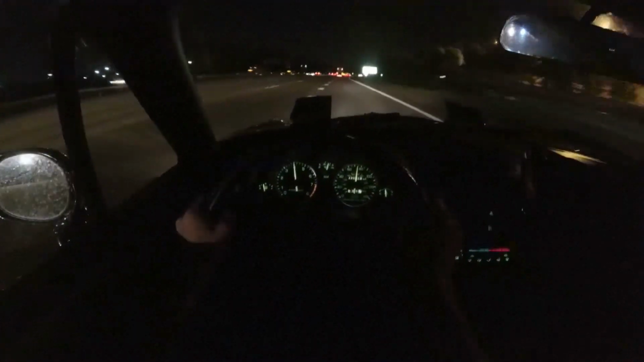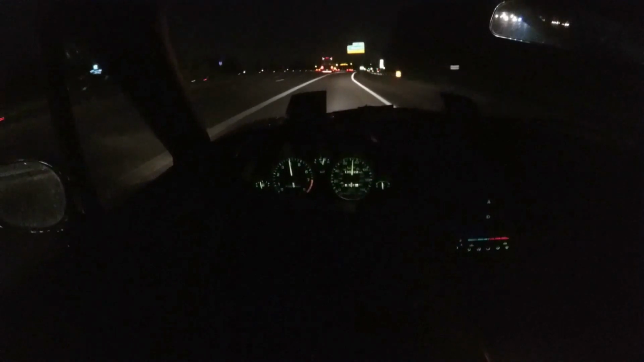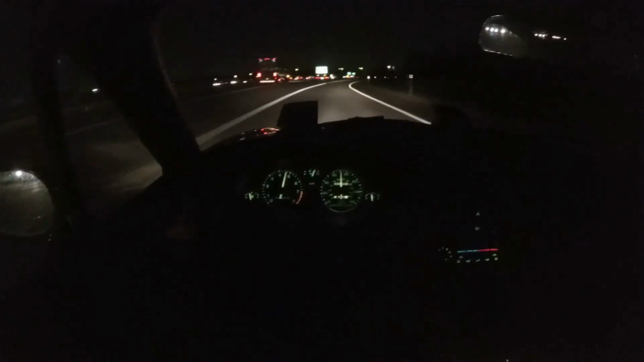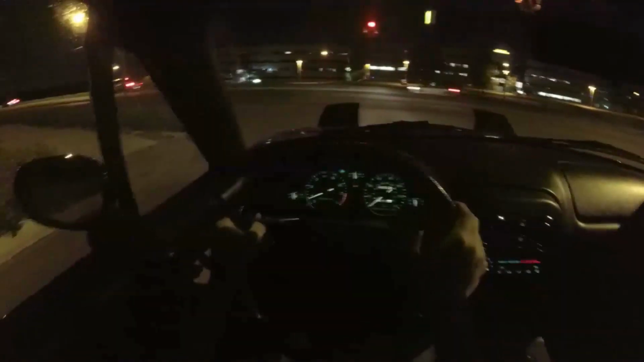Once you get up to speed, ride is improved. Going over bumps on the highway, the car's pretty supple. But really, this is a little bit more of a track-focused suspension, and that's the direction that I'm taking this car. I have the BRZ as a daily driver, and I don't mind this being a little bit more raw. A little bit more engaging. Brakes need to warm up a little bit.